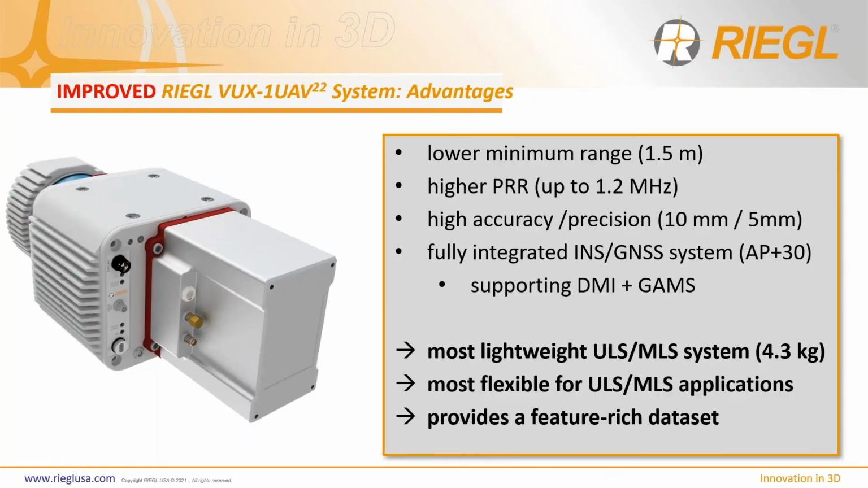Now, another configuration update, thanks to the newly introduced solution from Applanix, is the AP Plus series. The AP Plus 30 IMU GNSS solution offers a multi-purpose system setup for clients interested in one system configuration that really supports both mobile and UAV-based missions.